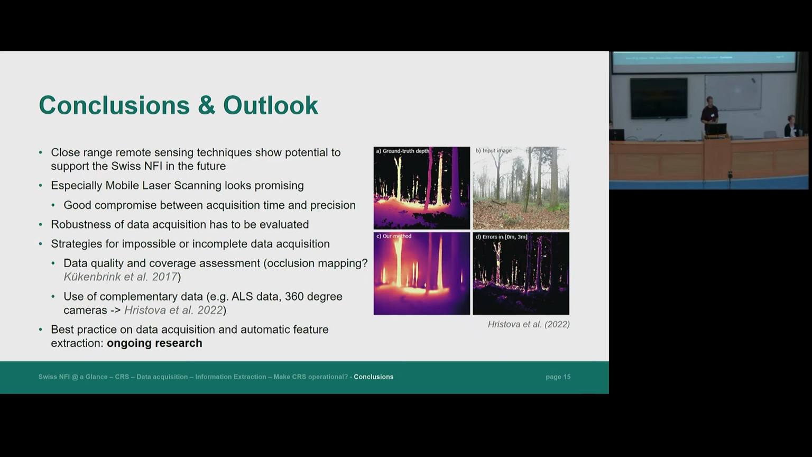So we've seen that close-range remote sensing techniques show quite big potential to support especially the Swiss National Forest Inventory in the near future. Especially mobile lasers look quite promising because of the good compromise between fast data acquisition and still quite some precision. However, the robustness of data acquisition still needs to be evaluated, and we need to find strategies for when we are not able to acquire the data, or if the data acquisition is only incomplete. So we need to find ways to assess data quality and coverage, maybe using occlusion mapping approaches.